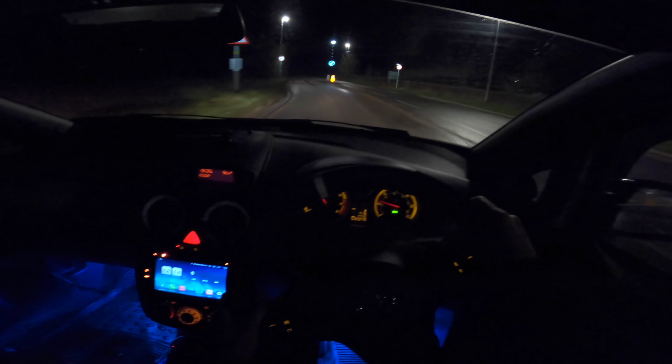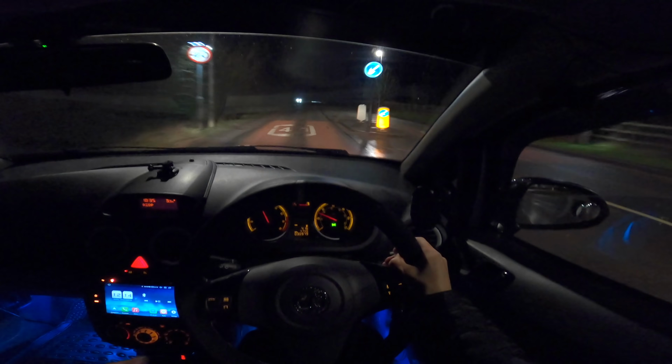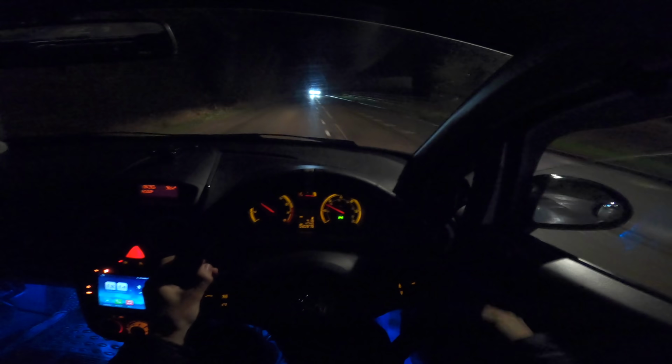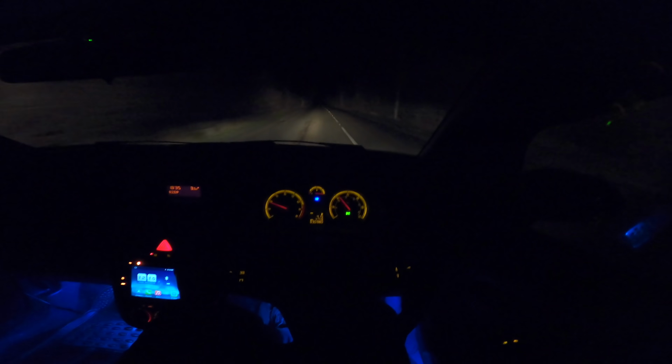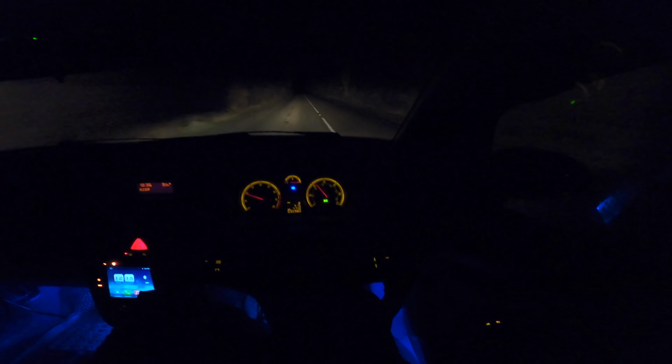Did you hear those pops? This car's not mapped or nothing. Did you hear those pops? I've held back on my opinions, but this car is genuinely sick. And you know what the best thing is? When you want it to be quiet, let's get up to 50 miles per hour and I'll show you. When you want it to be quiet, it is quiet.